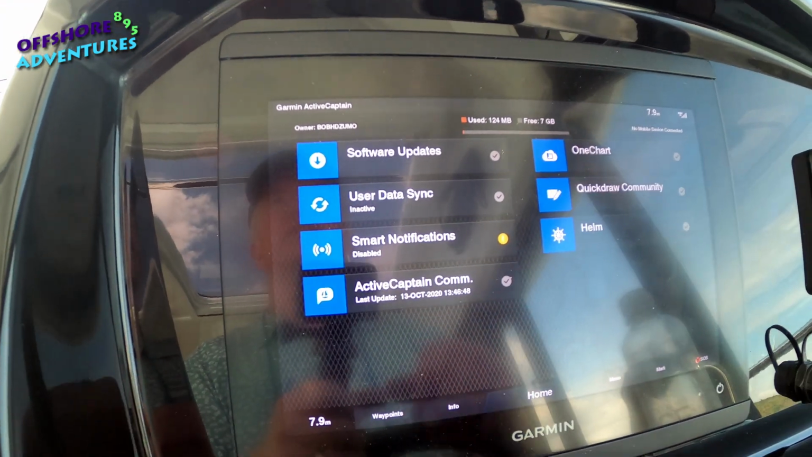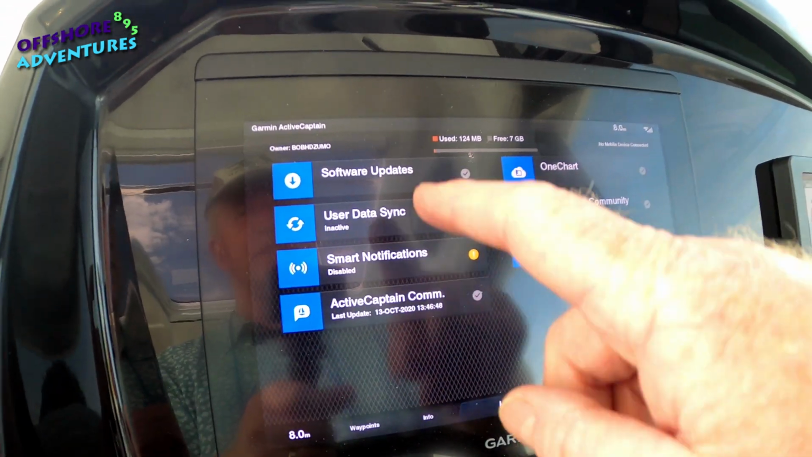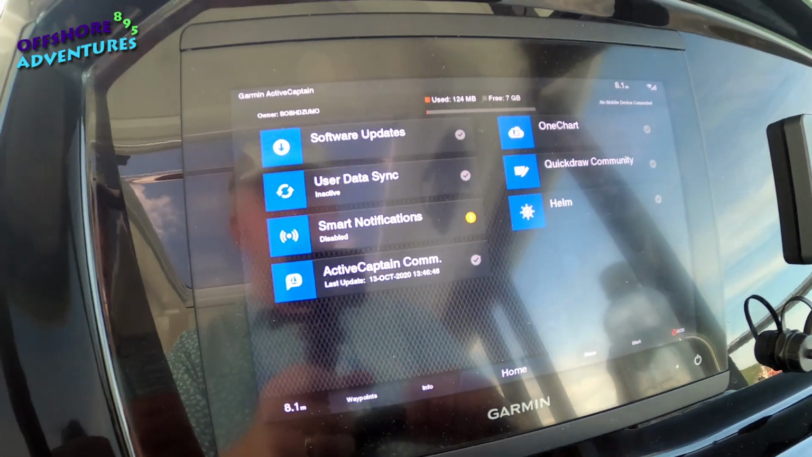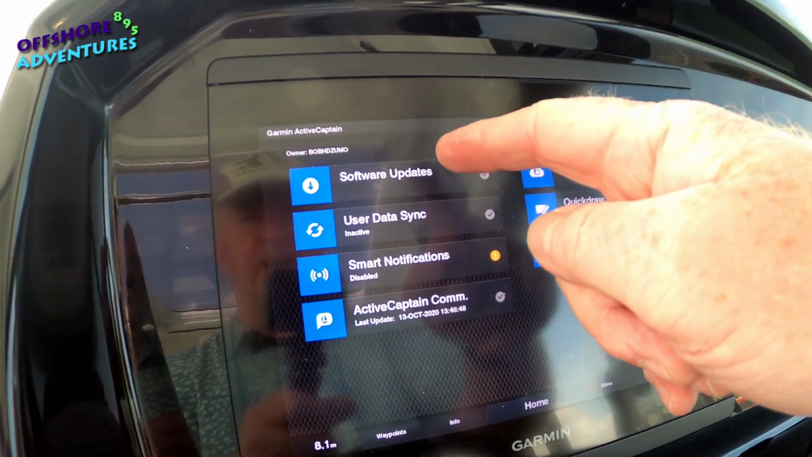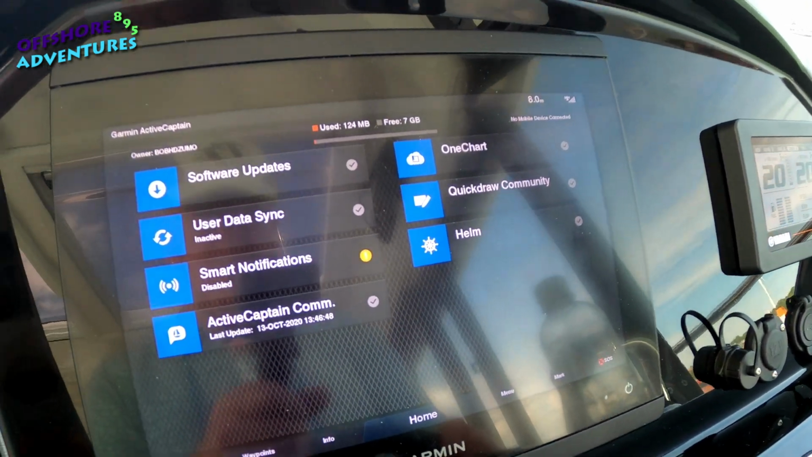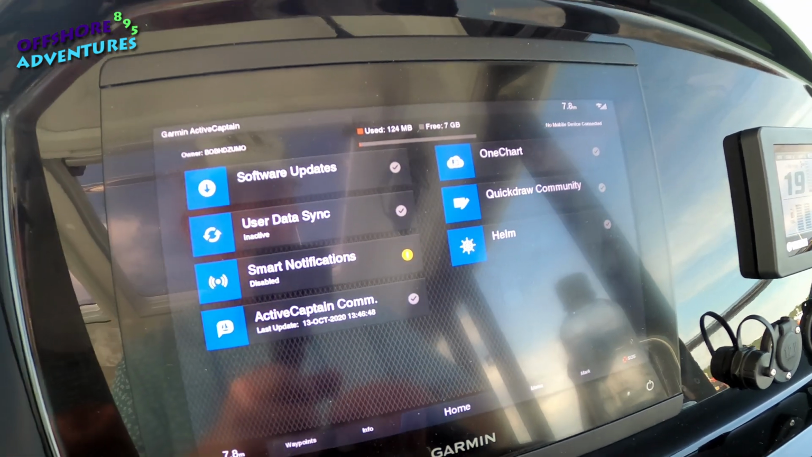So if you've downloaded information, software updates onto your phone or iPad or whatever, then this also gives you the ability to use your phone or iPad to connect with the 8410 through its own Wi-Fi. You'll remember it has its own Wi-Fi, and from there you can synchronize data. The whole Garmin community has a Quickdraw community that anybody can contribute to through the ActiveCaptain app, which might perhaps highlight good fishing spots or other navigational points of interest,